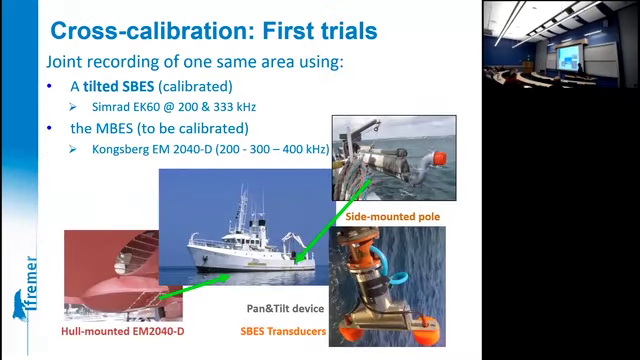So, you have to plan cruises a very long time ahead, with a very passionate crew on board. Yeah. Because you are surveying again and again and again the same way. So that's the experimental setup that we used.